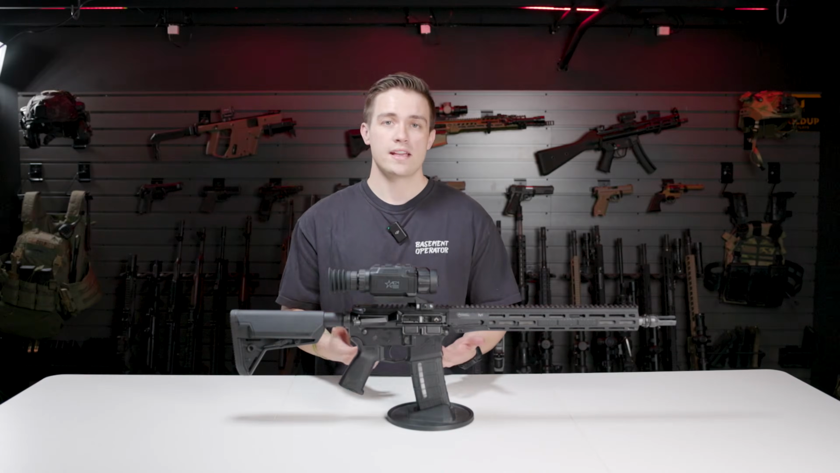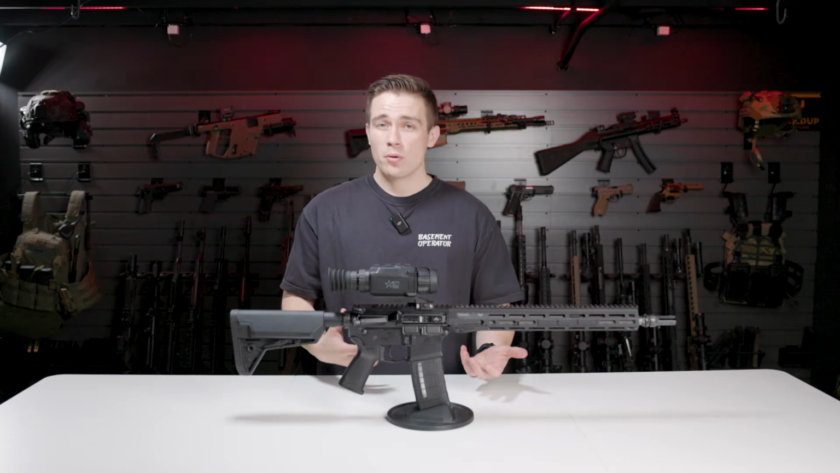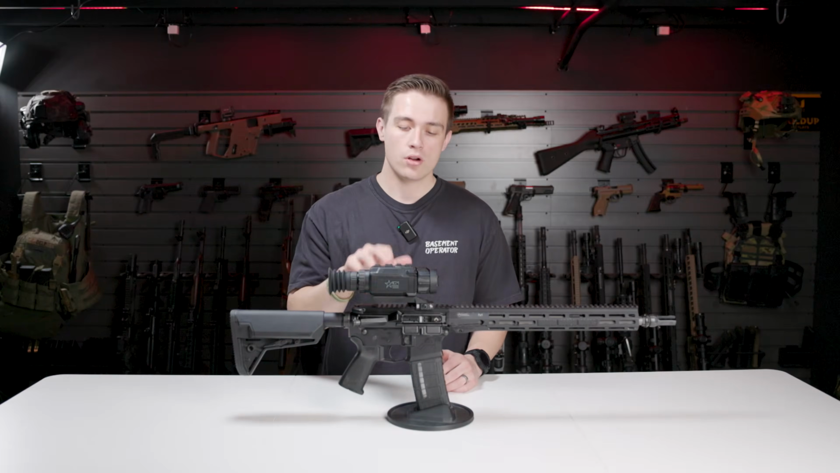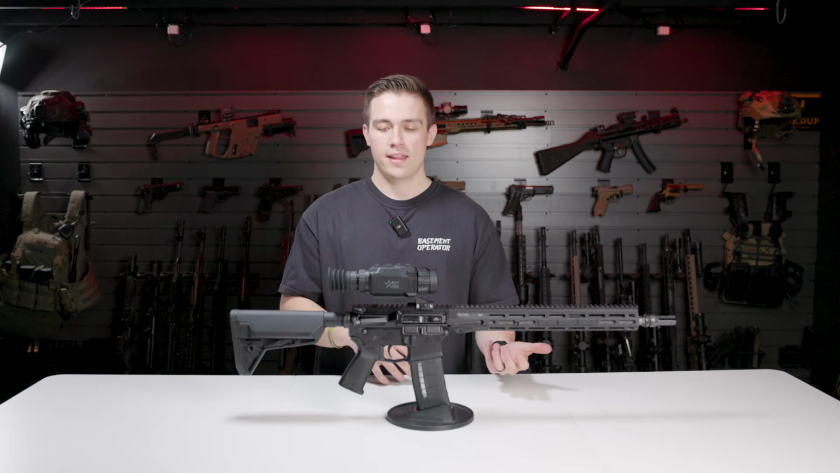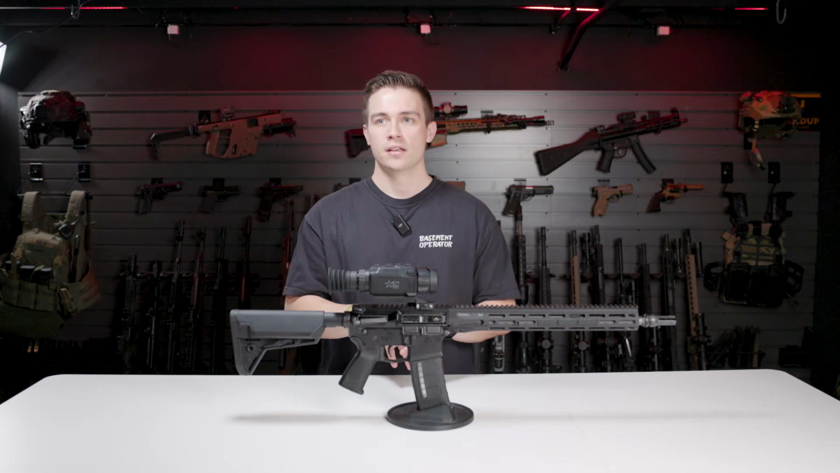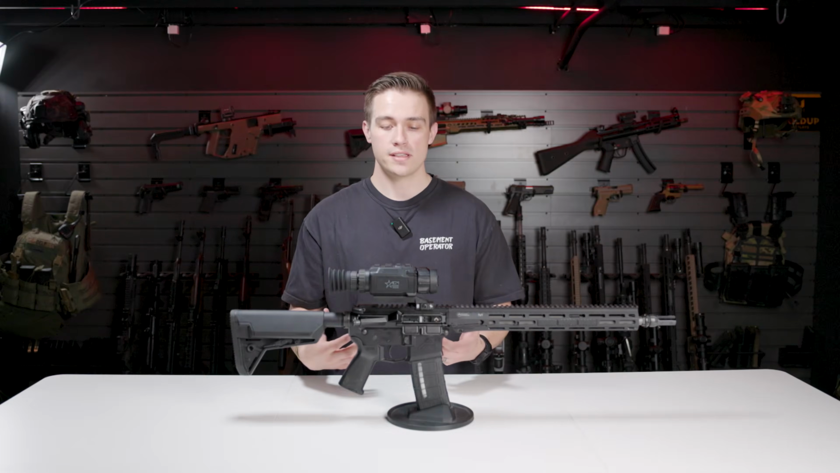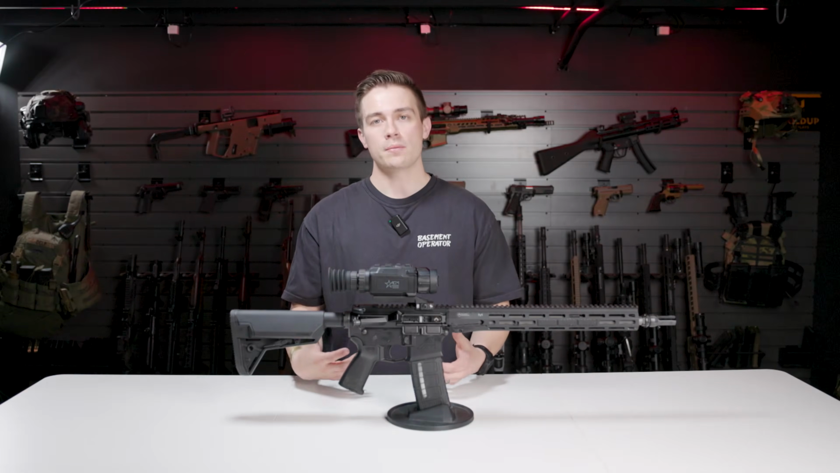So some of the great things about the Rattler V2 are that it does have a proprietary battery, but you get two of them and they last all night. These batteries are awesome and they work really well. And that goes to how the whole Rattler V2 series is. They're a very durable, reliable thermal imaging optic.